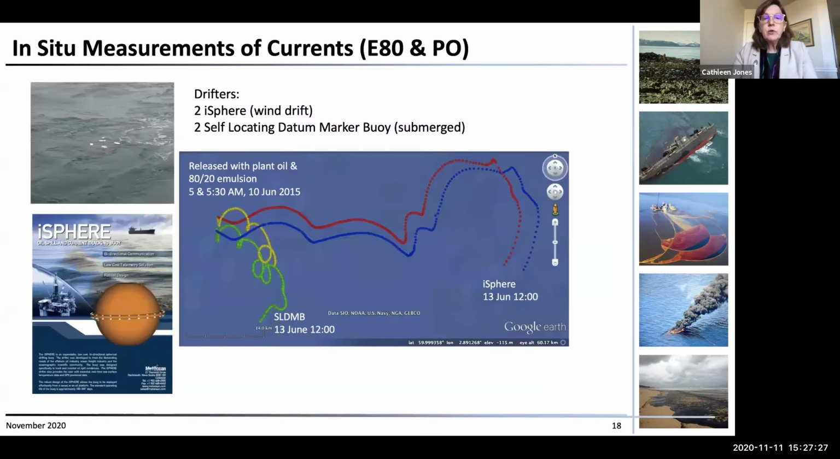So we also released these drifters simultaneously with the release of the plant oil and the 80% emulsion. We released one drifter that was called an I-sphere drifter. It sits mainly above the surface, and so it drifts with the wind. And then we released one of these submerged marker buoys, and that moves more with the currents.